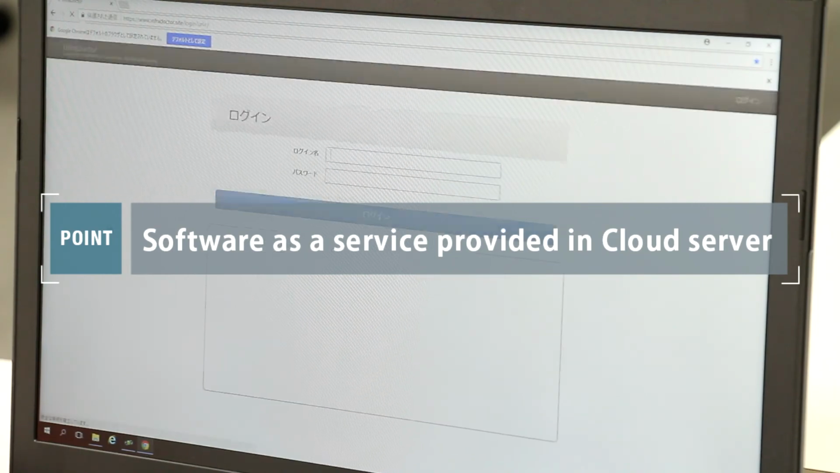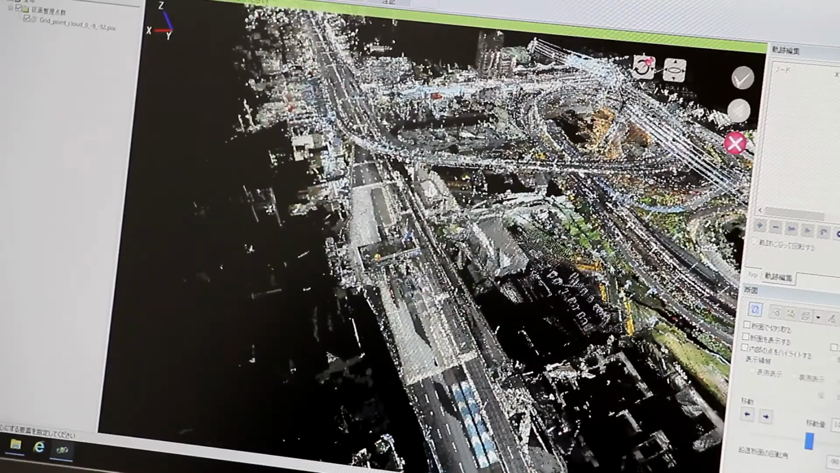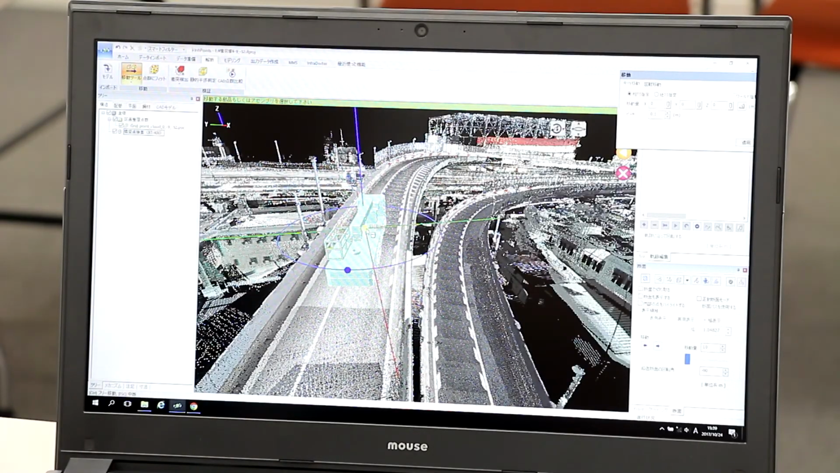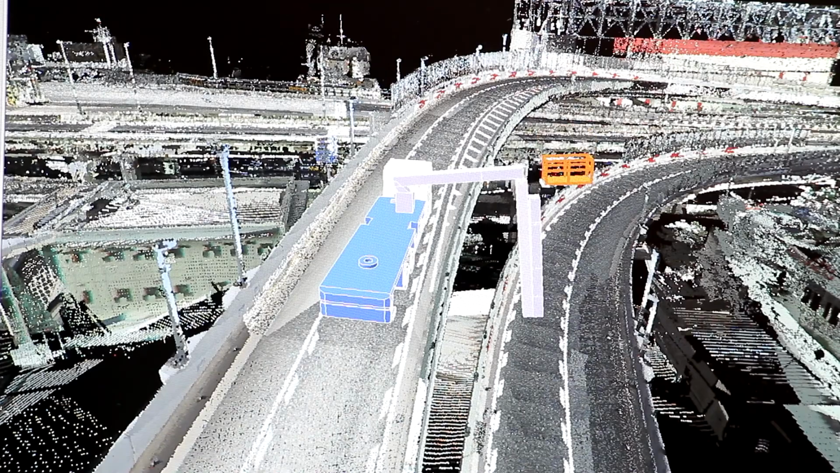Software services are provided through a cloud server. Huge quantities of point cloud data can be handled smoothly online. Operating it is also simple, with an easy-to-understand layout. This has allowed our services to be used anywhere, by anybody, in a comfortable environment.